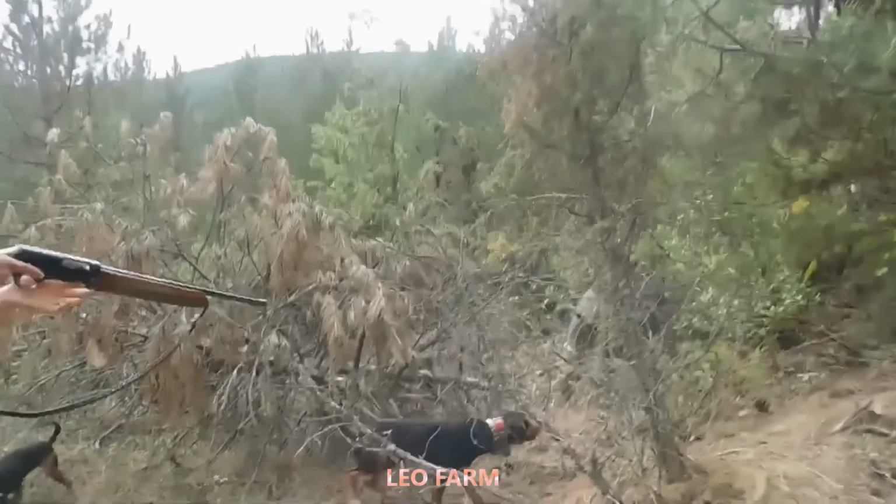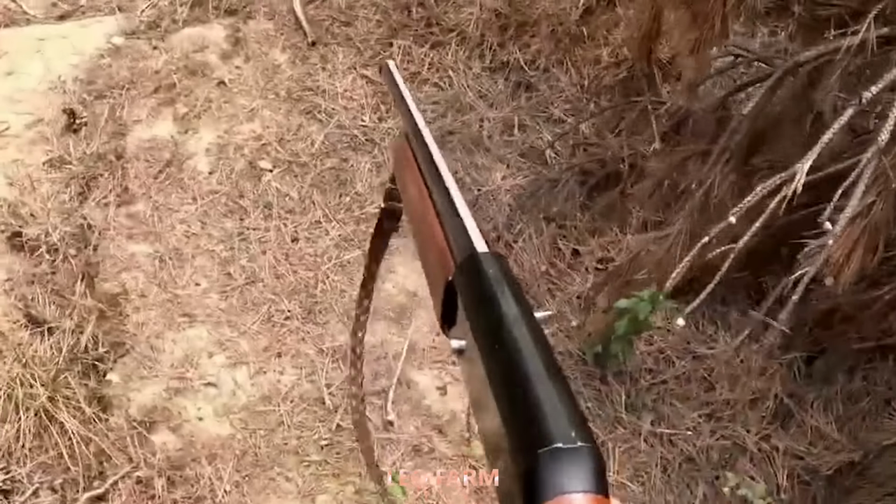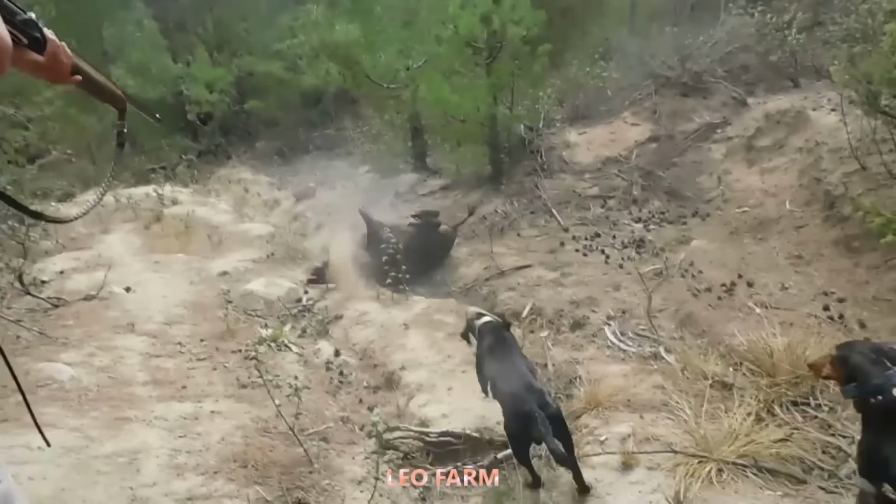Then, the dogs, well-trained, relentless, picked up a new trail. They tightened the circle, trapping the beast. And once again, Thomas delivered a final precise shot. One more threat gone in the deep quiet of the woods.